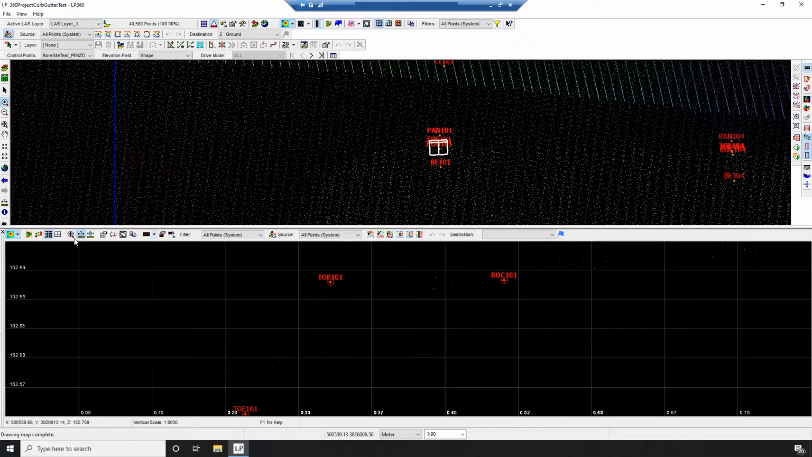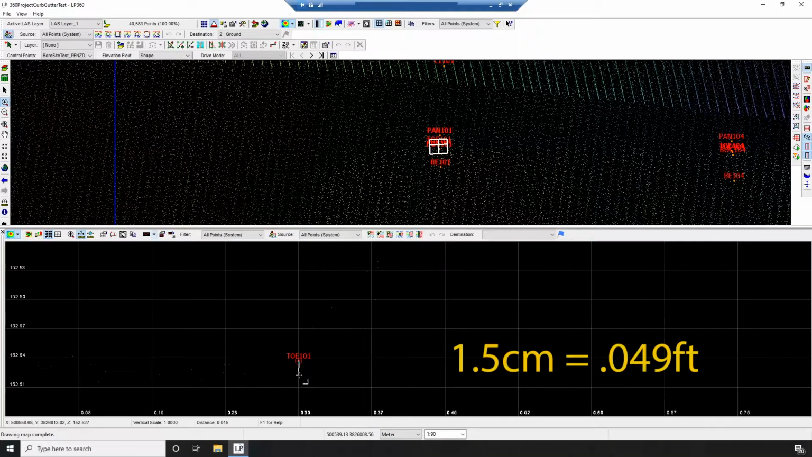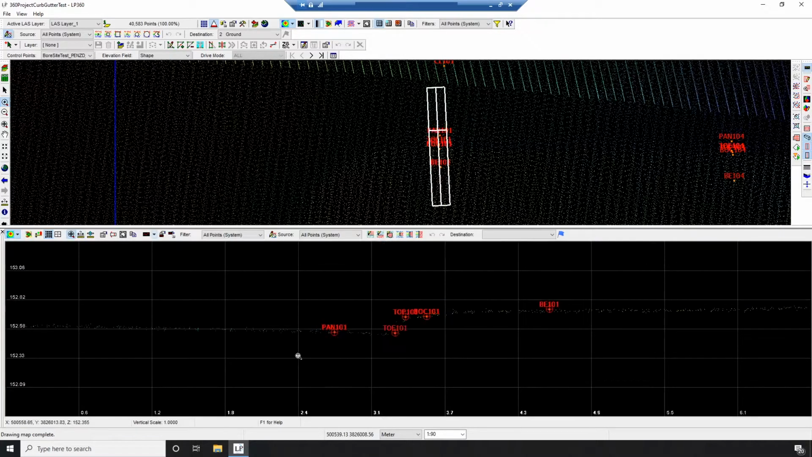Let's look at the toe again. Even still, from here, if we were to measure an approximate to the top back, we're looking at 1.5 centimeters. So as you can see, with greater detail becomes greater accessibility and analysis of targets. And as we increase the point density, our ability to see what's actually there within the LiDAR becomes greater.